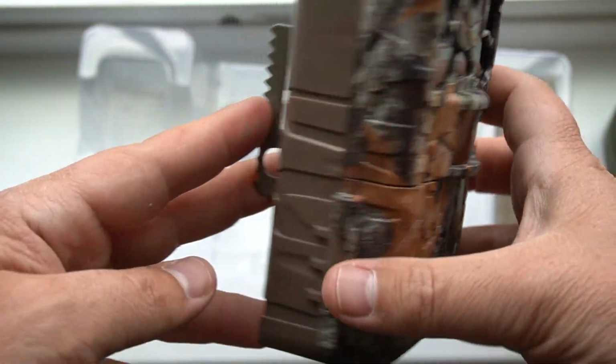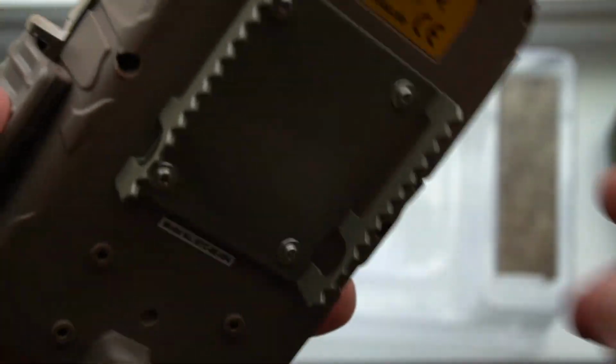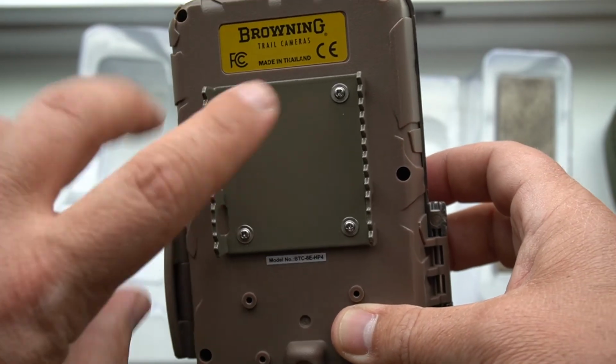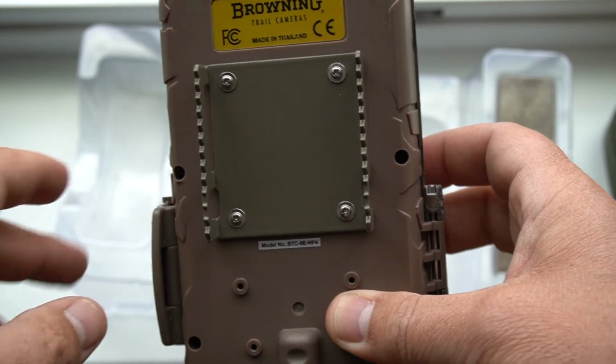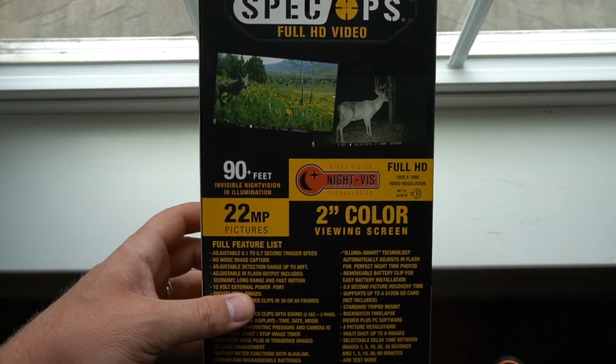It's nice and compact, guys. It's small. It's not very thick. It's not very heavy. We don't have the batteries in it yet, but it's got a tree mounting bracket on the back. Before we set up the Spec Ops Elite HP4, I'm just going to run down the specs real quick.